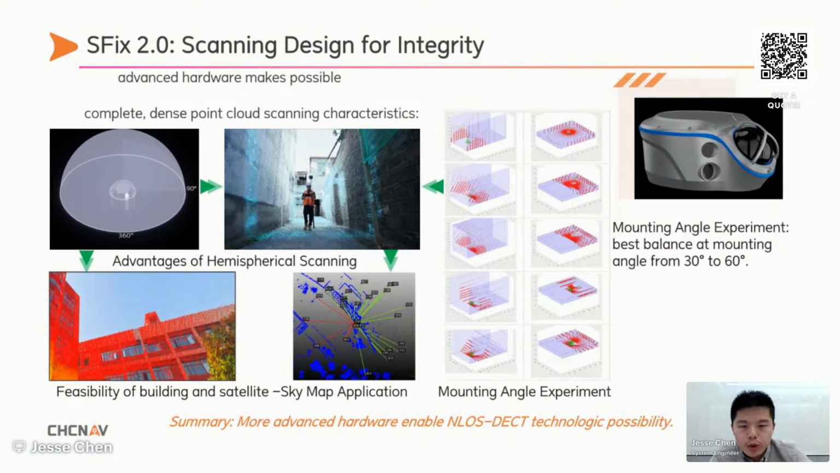And therefore, we chose more advanced and more costly hardware, a hemisphere LiDAR. Its ability to deliver a complete, dense point cloud at a high rate is what makes the unloss detect technology and our environment detect possible.